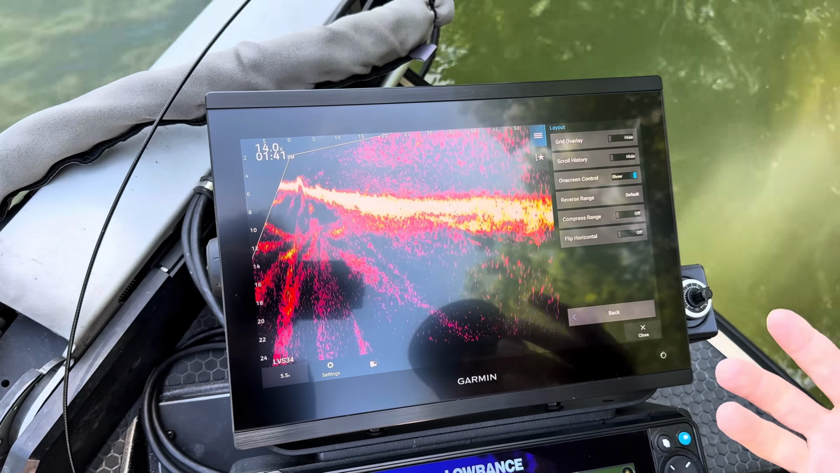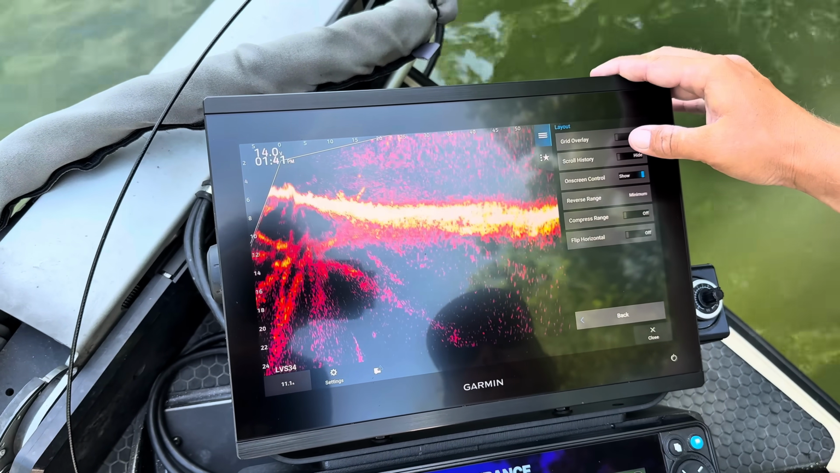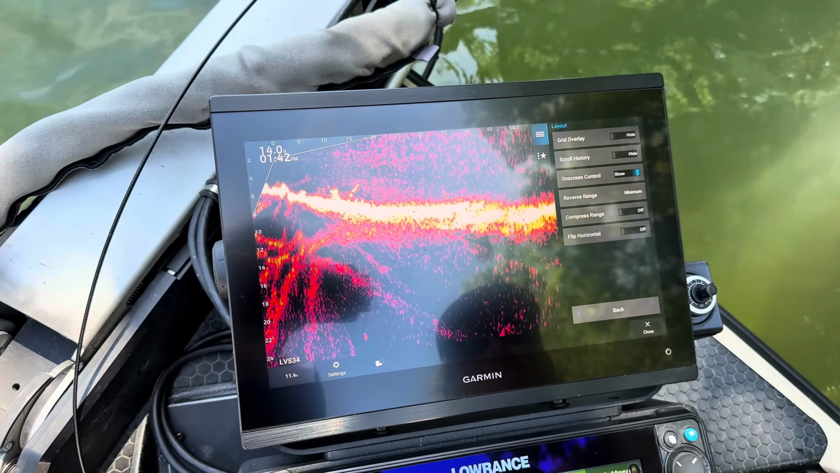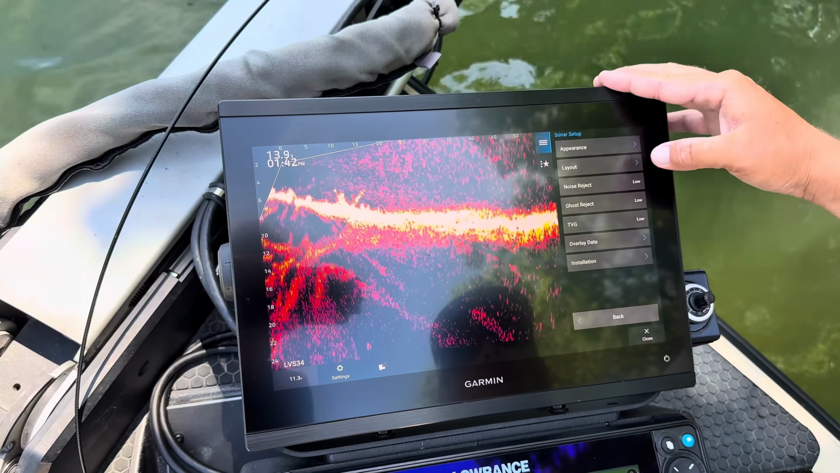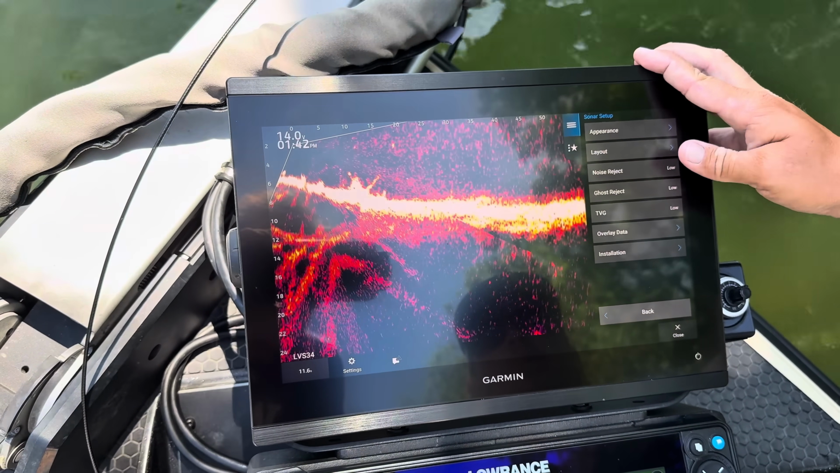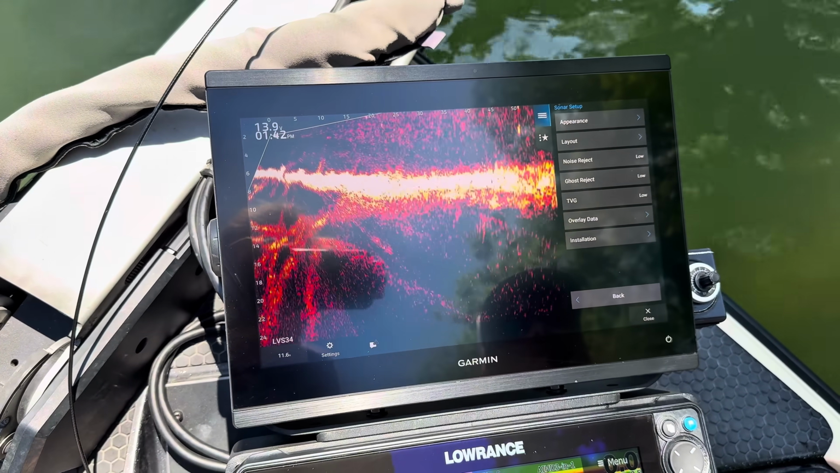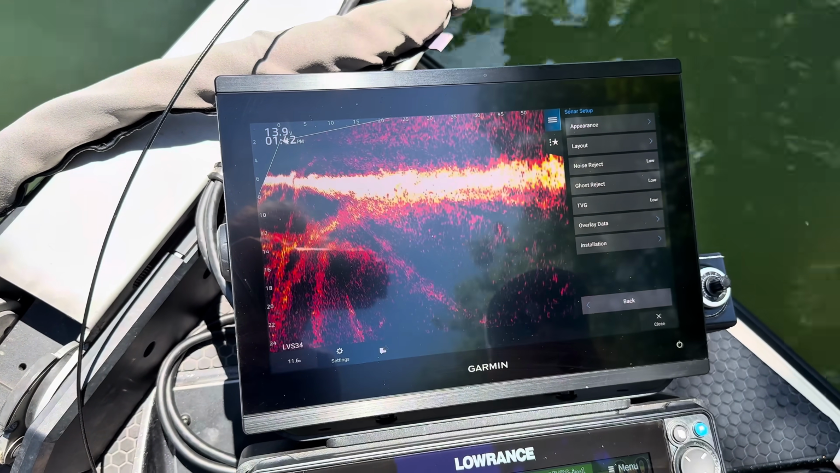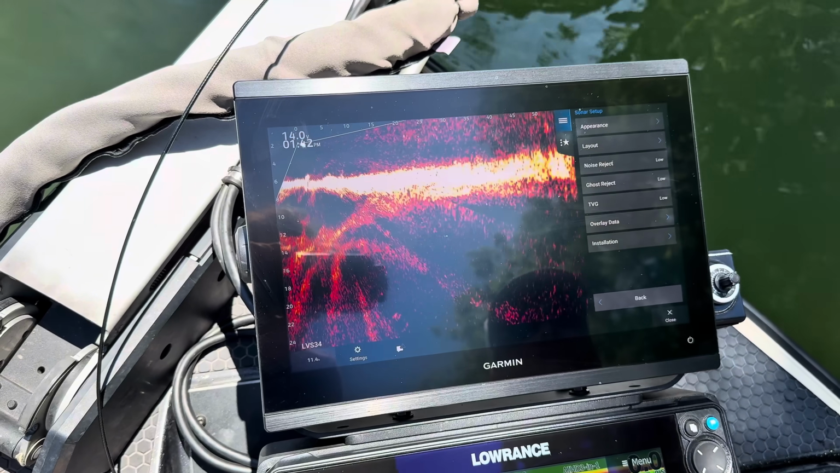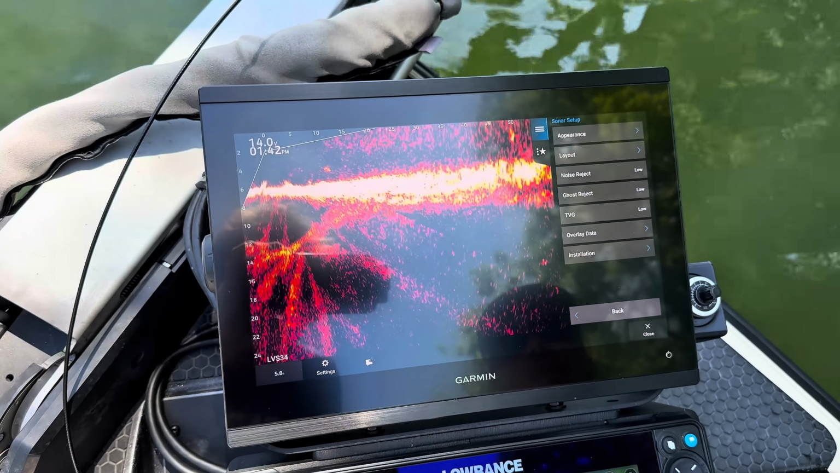If I'm in super deep water, it's gonna have a lot of reverse range, but I keep that at a minimum just to maximize my full screen. And then go back, noise reject, ghost reject, TVG, I keep all of those on low. I never really change it that much, especially with this 9000 series. This has been great in order to keep my settings the same all the time. Even when there was a lot of pollen on the water this spring, I was able to keep those settings.